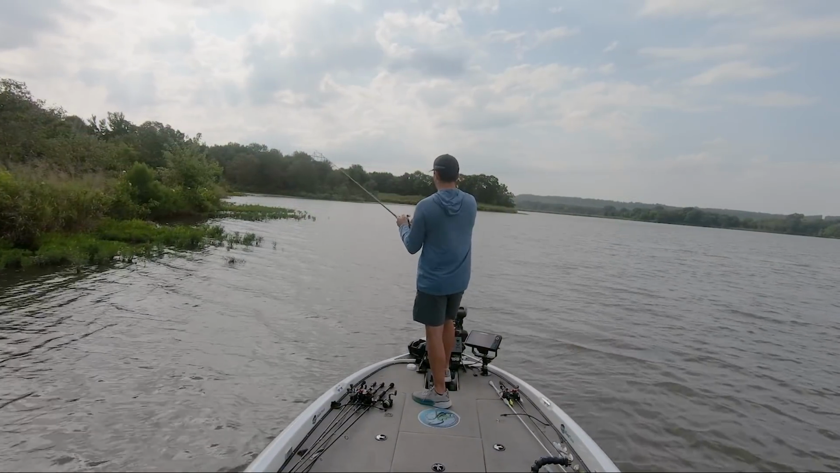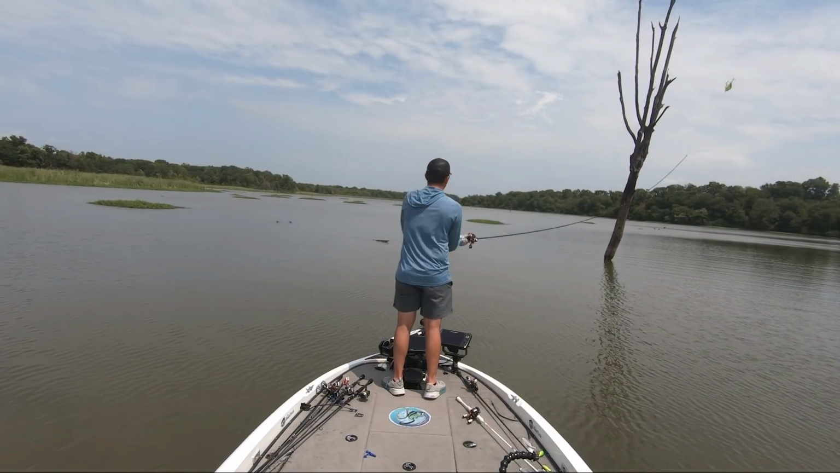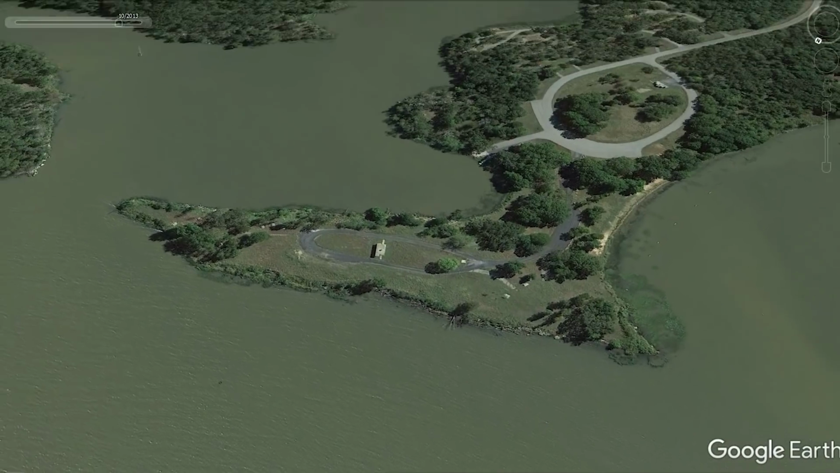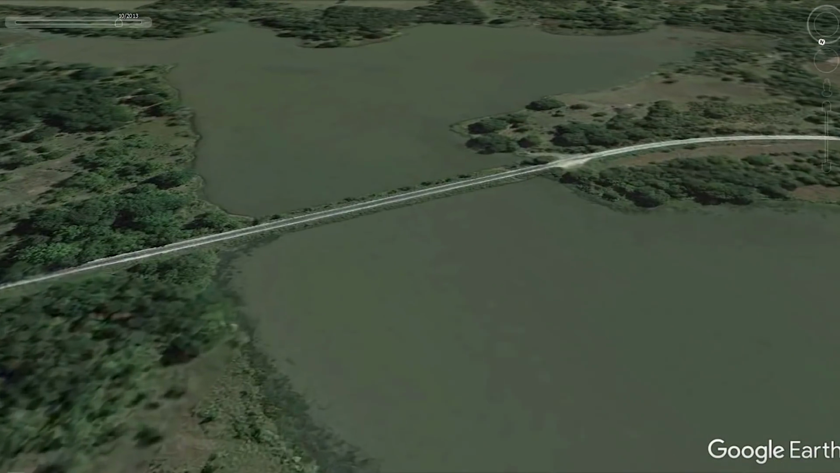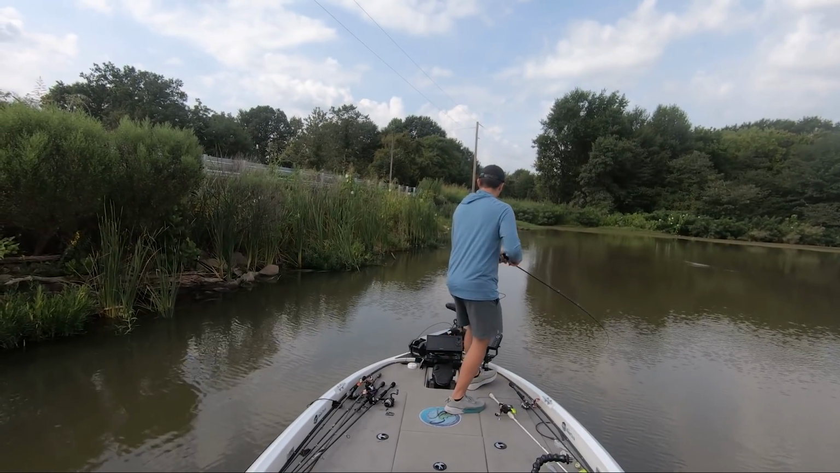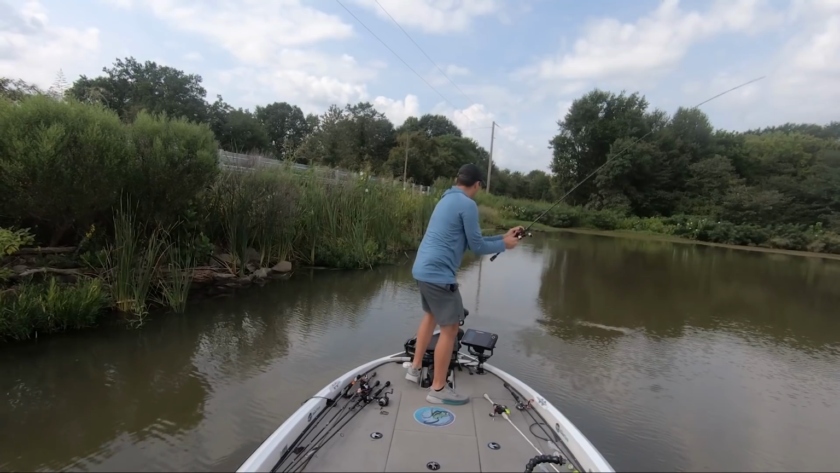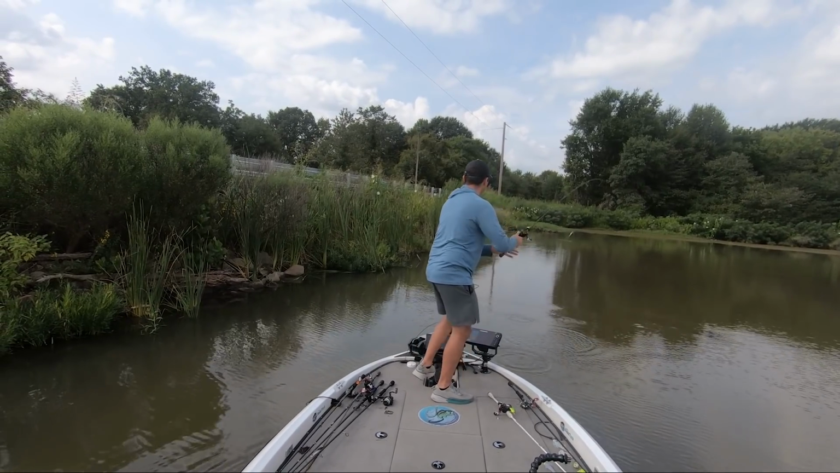I spent about 2 hours switching between the shallow grass and laydowns with no success. I then switched over to fishing a deeper rocky road that had some riprap and an old culvert. I lost a really good fish on a shallow diving crankbait that I would estimate to be between 3 and 4 pounds. Oh golly, he came off. That was a big one.